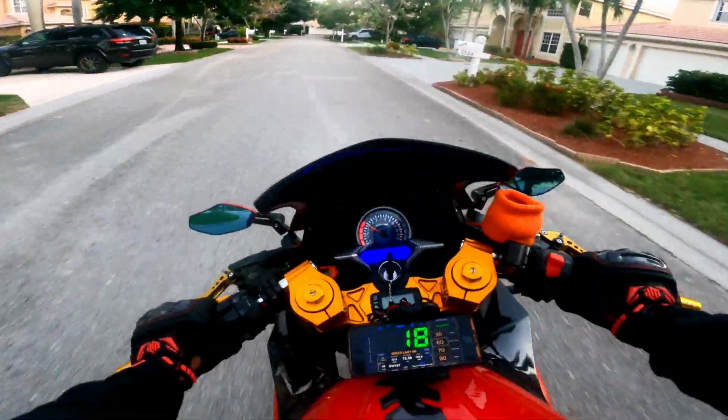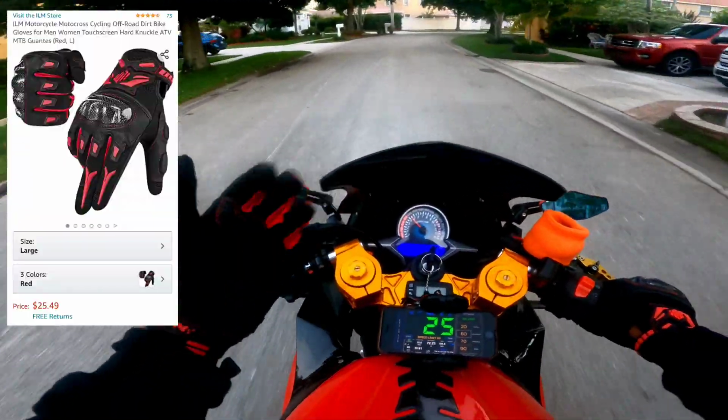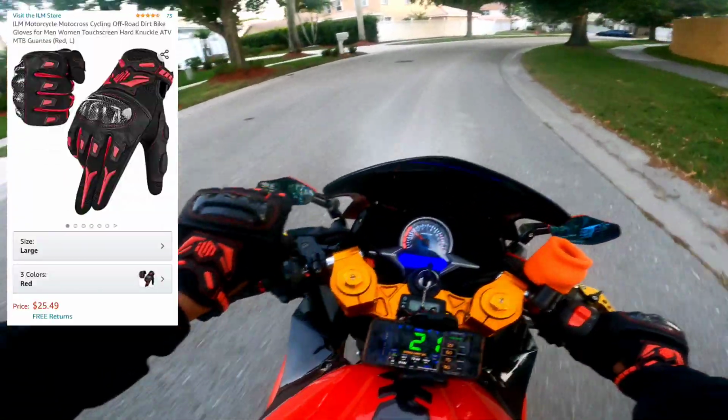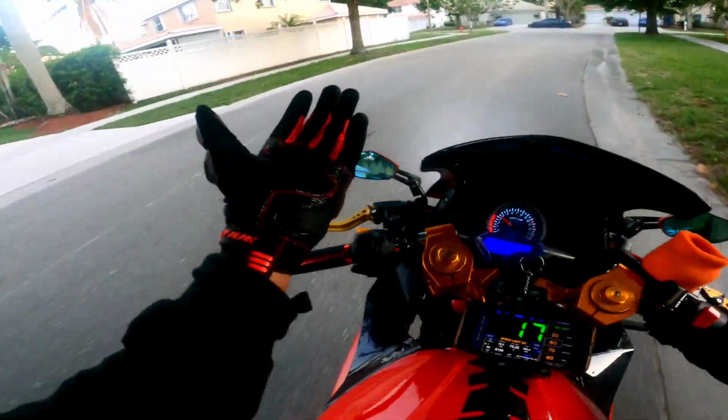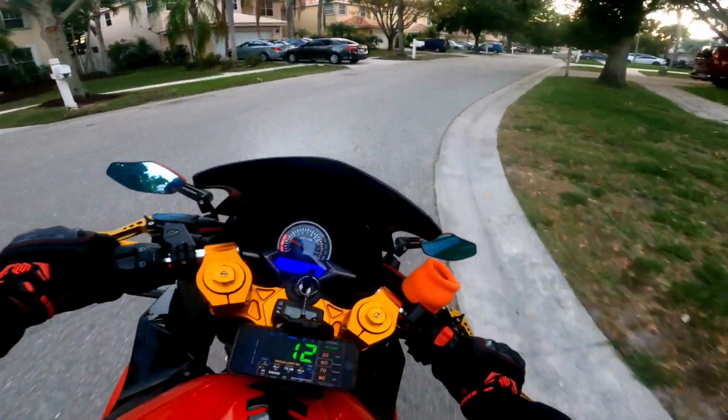Okay, back on my 250. I actually got some new gloves too. Got these on Amazon. They're ILM gloves, not expensive, just some gloves, but they feel really good though. I didn't expect them to feel this good.